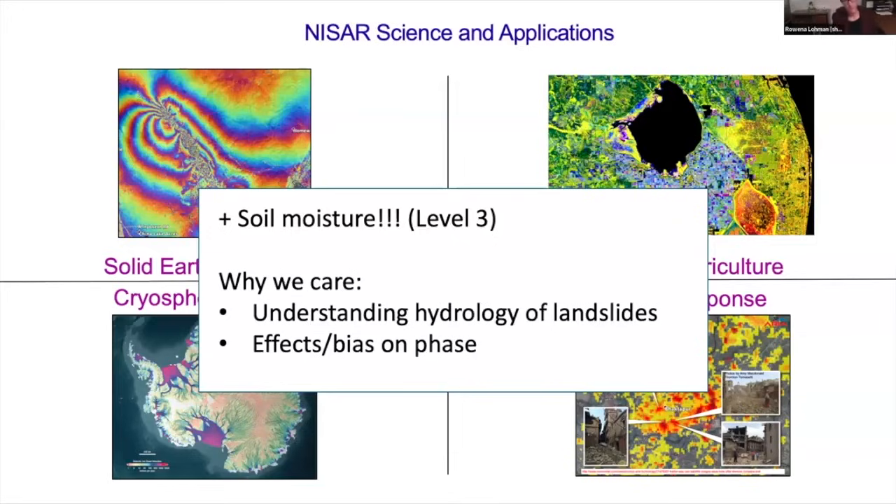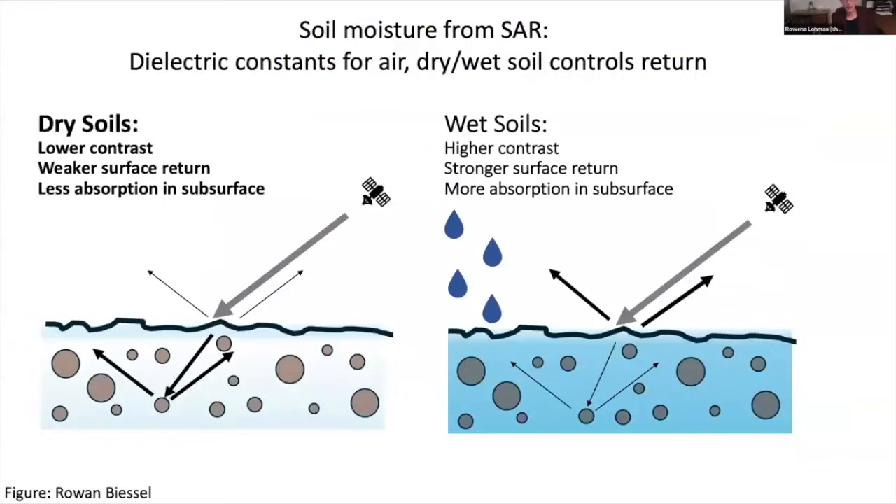And so the very basic way we get soil moisture from SAR, for the models we're going to talk about today, is not from the phase. So it's a totally different dimension of the data than you've been talking about most of this week. It's basically how bright does the surface look. And so if you have very dry soils, these are figures from Rowan, who I think is on here. Hi, Rowan. You have basically a lower contrast in the dielectric constant between the air and the soil itself. And you don't have as large of a reflection from the ground surface.